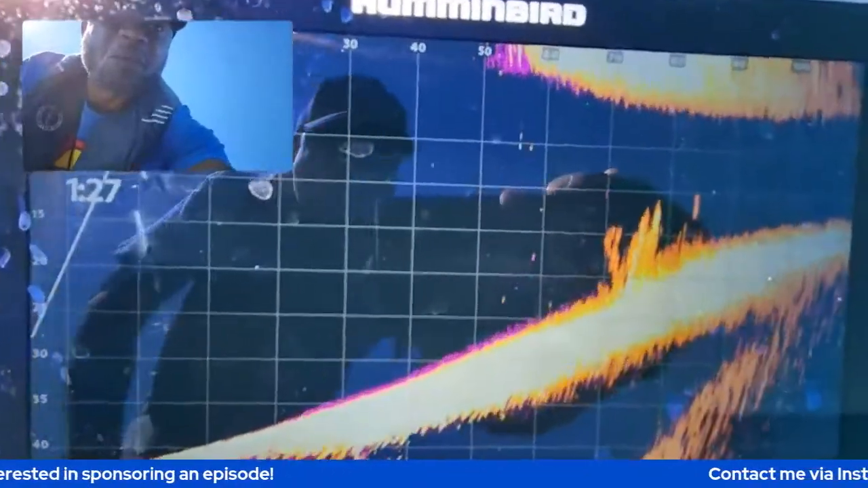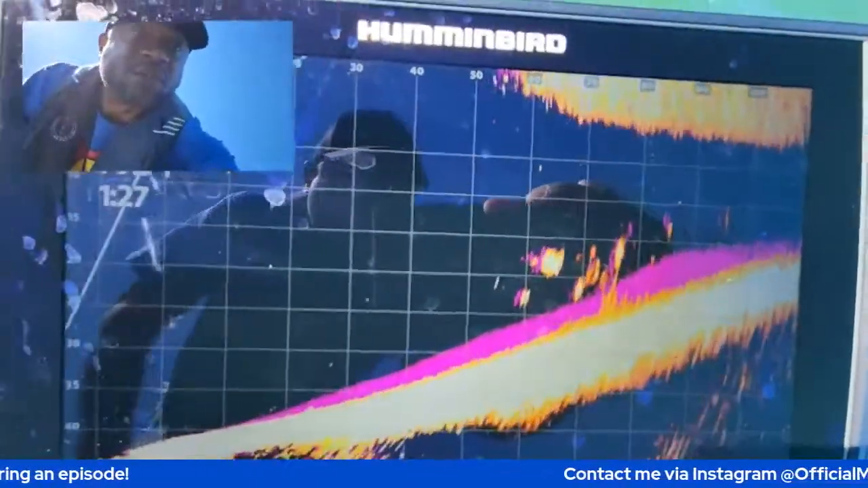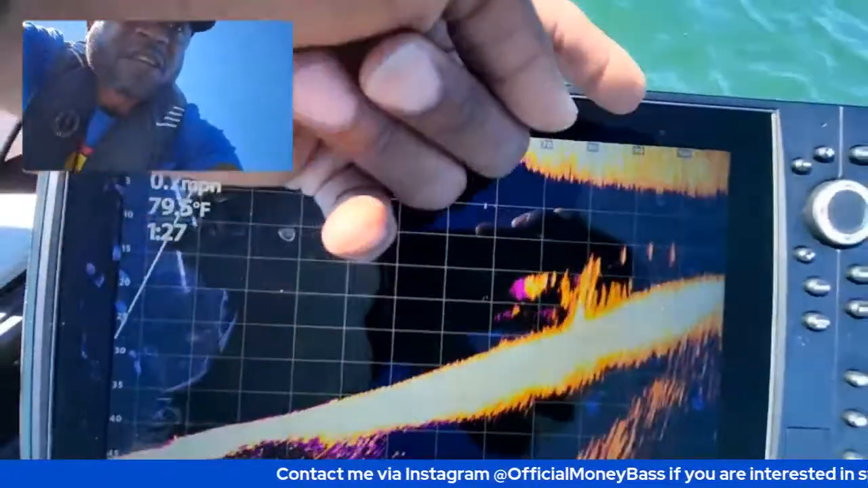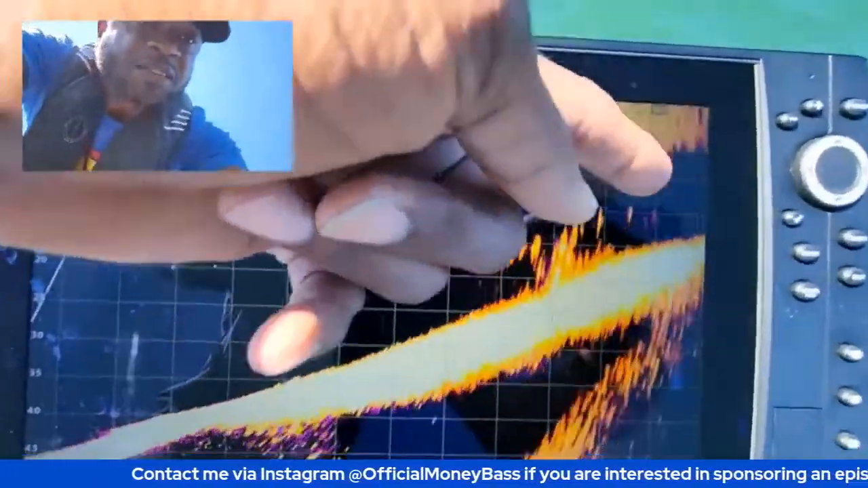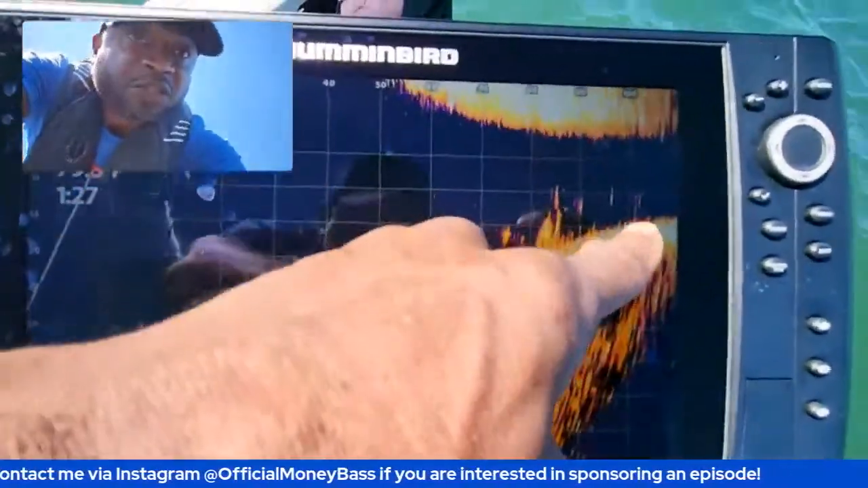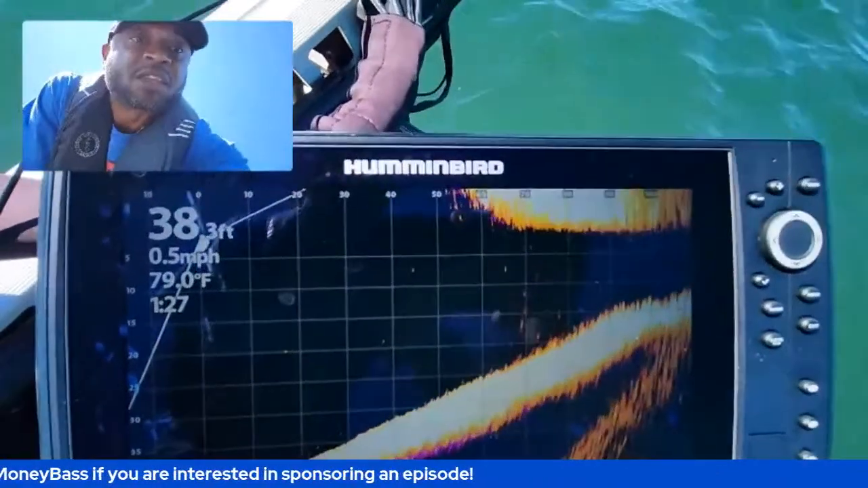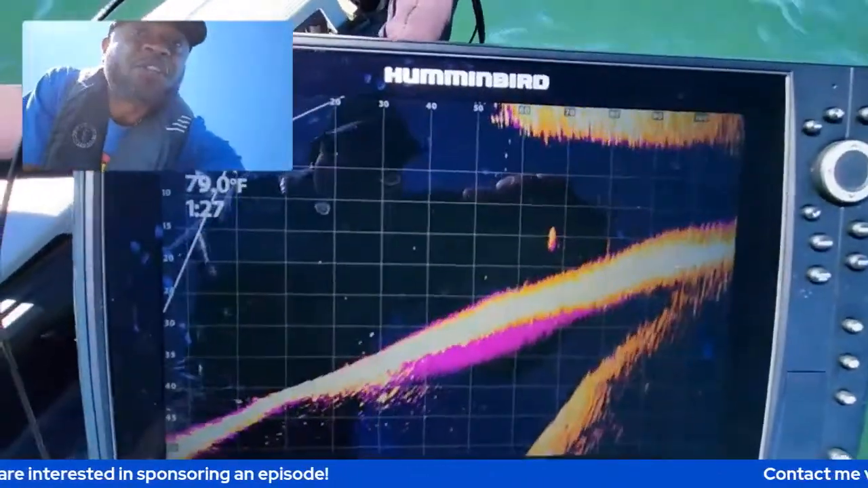You can kind of see them coming in and out of play to the left and right of that cover that we're taking a look at. Right here, 70 feet. That's 100 feet right there, guys, and you can still see those fish out there just above the bottom, just kind of suspended. All right, just wanted to show you that.